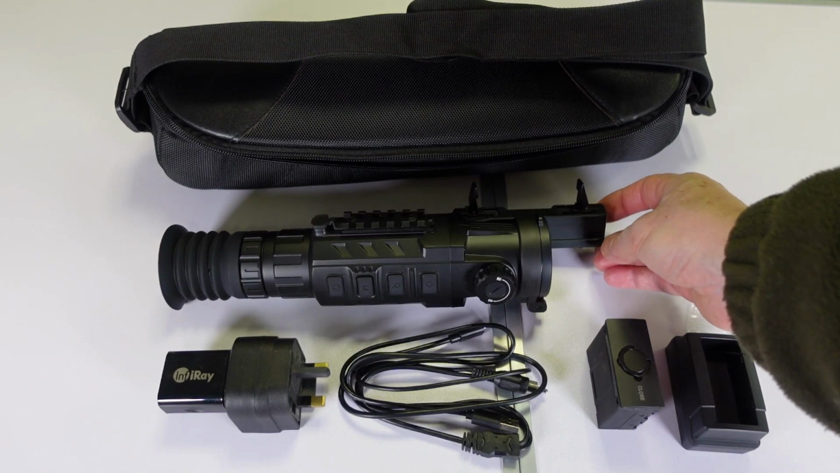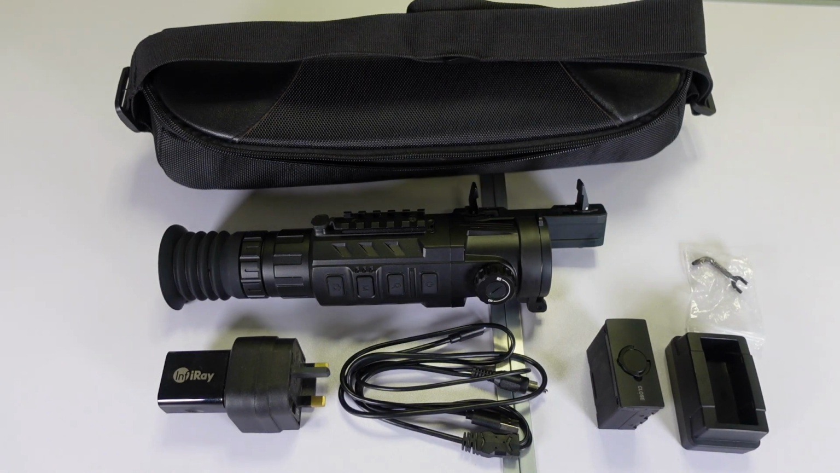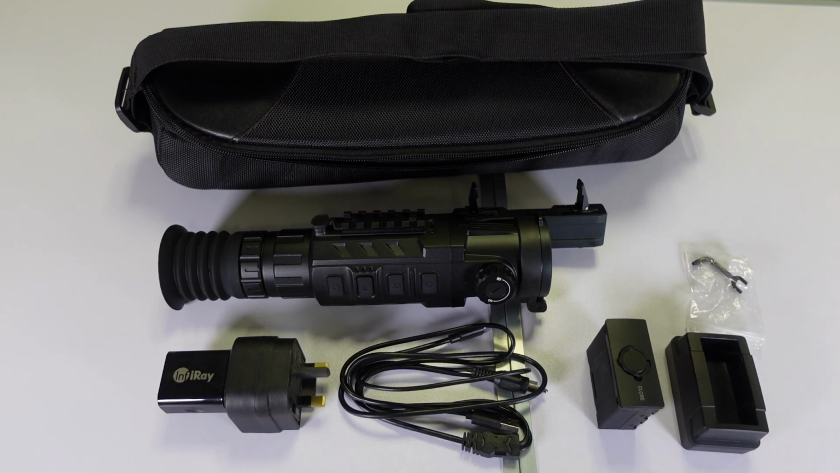I actually have this one zeroed for my .243 and my .22, and I have swapped it quite numerous times from one to the other, and I've never had any zeroing issues whatsoever. It's been fantastic.